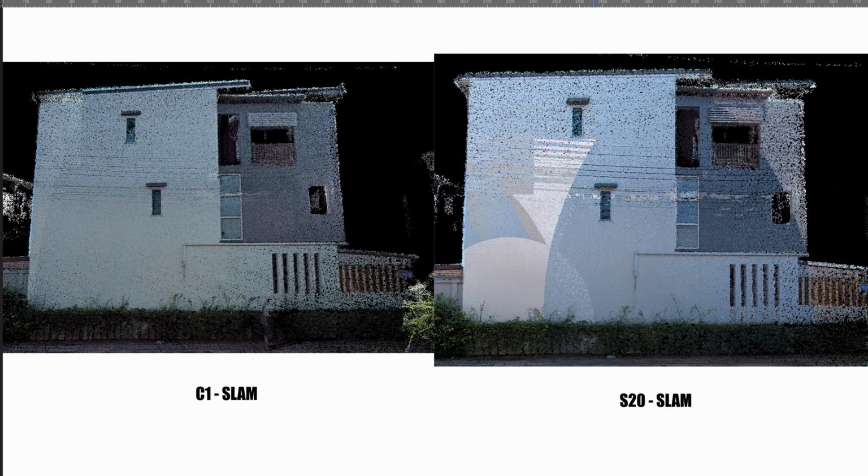Okay, this will be the final comparison. This handrail looks mushy on the C1, clear with the S20, and also the grills here. S20 is clearer than the C1. And most important, if you look at the bushes, the S20 can capture a darker area better than the C1. See the bushes, the C1 appears to be lost in the detail, while the S20 captured it better.